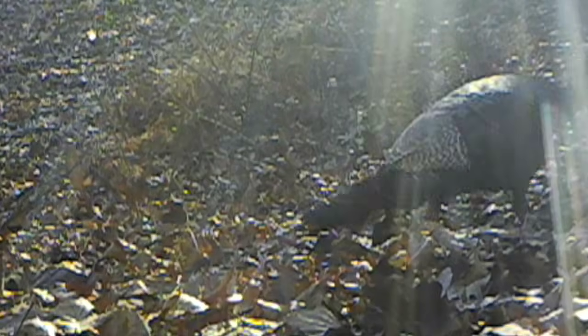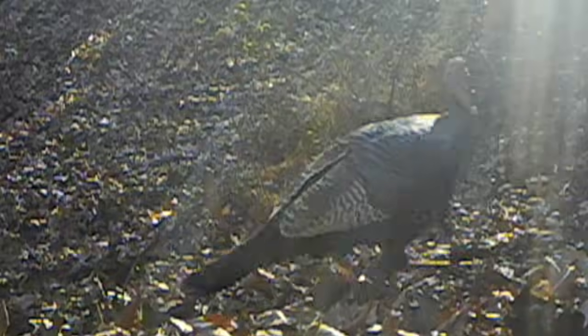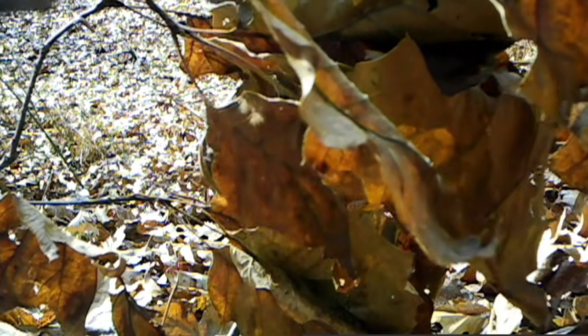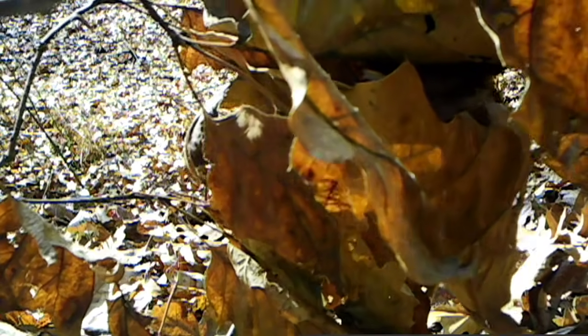And the turkey, this is the only place I've been filming them. They just one right after another walking in front of the camera. But they're still here, the big flock. They just ain't stepping in front of the camera. This happened until a tree limb in the wind blowed down in front of the camera, so that was it